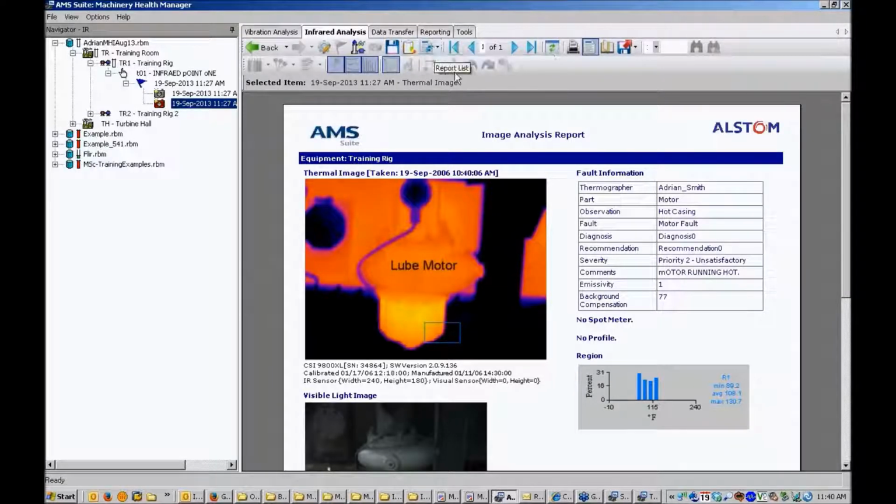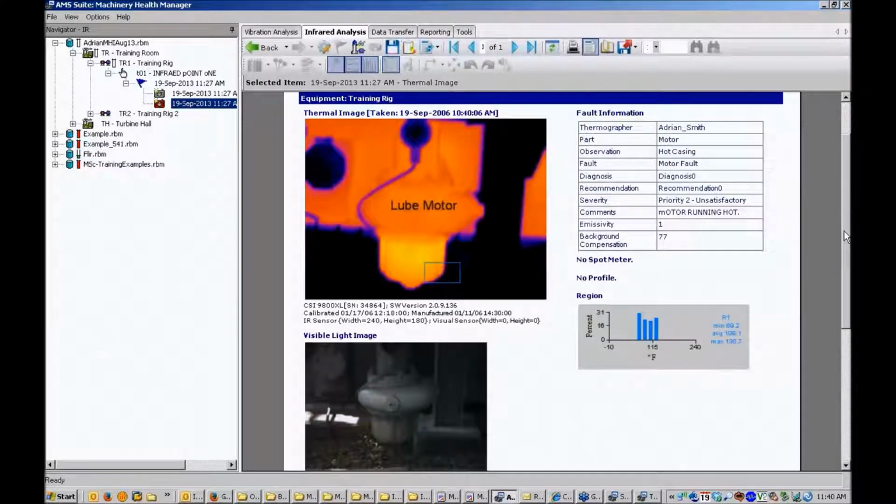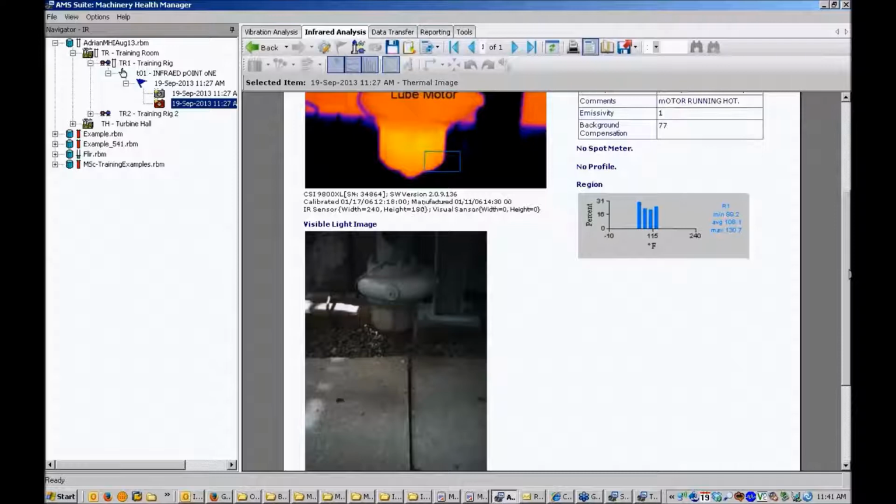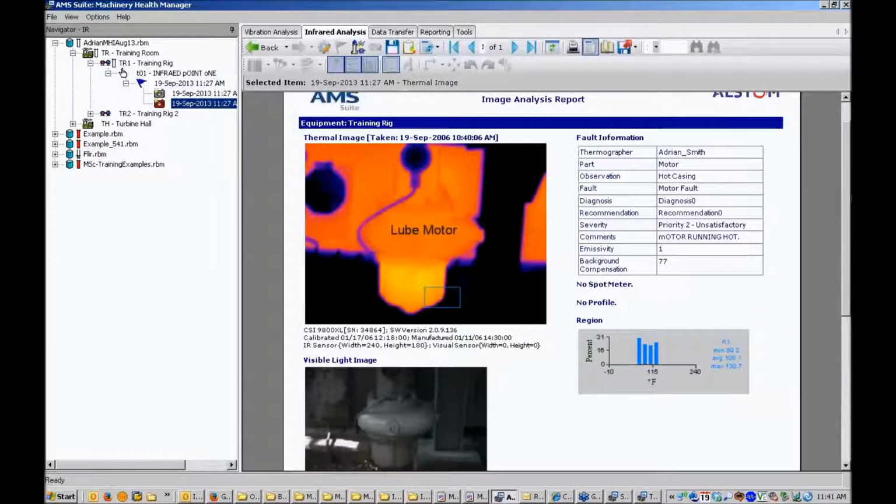So here we have our thermographic image. The information that I provided in the fault framework is available next to the thermographic image. Any annotations or analysis I've done to the image is available on this same report. For example, that region that I had attached is still visible in the report. There's some information about the camera details and the visible light image. In some reports you can choose to also include a reference thermographic image, or maybe a reference visible image.